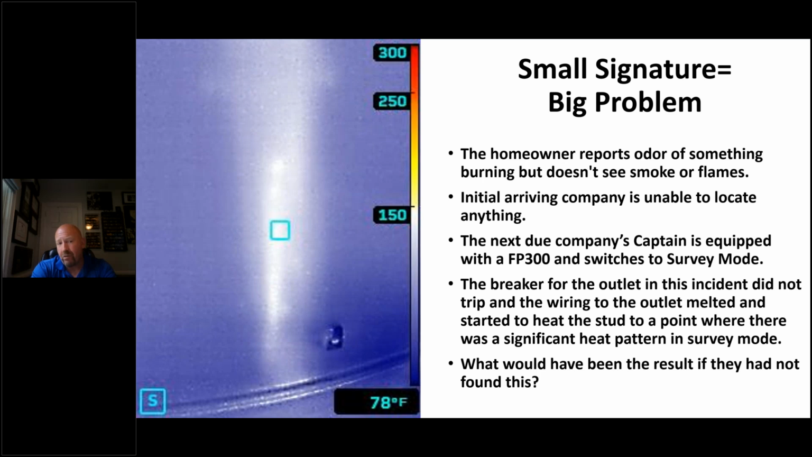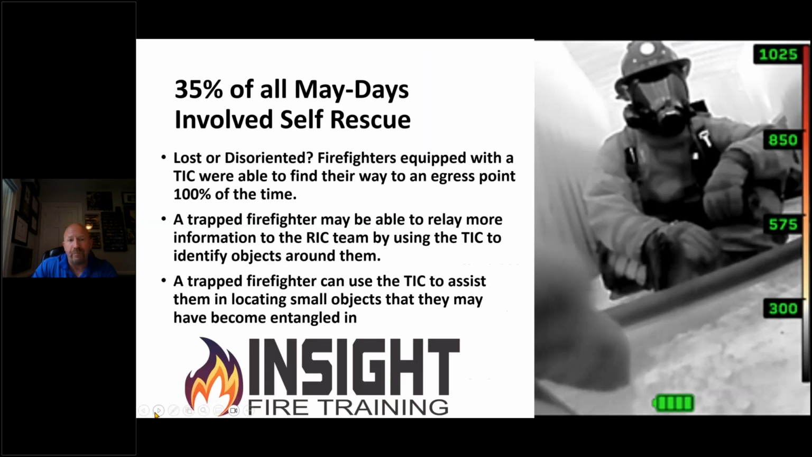These small signatures is what I'm trying to teach people to look for now. I'm not trying to teach you look for color every time. I'm trying to teach firefighters to recognize abnormal thermal patterns that tell you there's heat transfer there. If we can teach firefighters to recognize abnormal thermal patterns, it won't matter what color palette we're in. They'll nail it long before color shows up. But until then, things like survey mode can help us, but you need to know that is not a normal heat signature. There shouldn't be one right there.